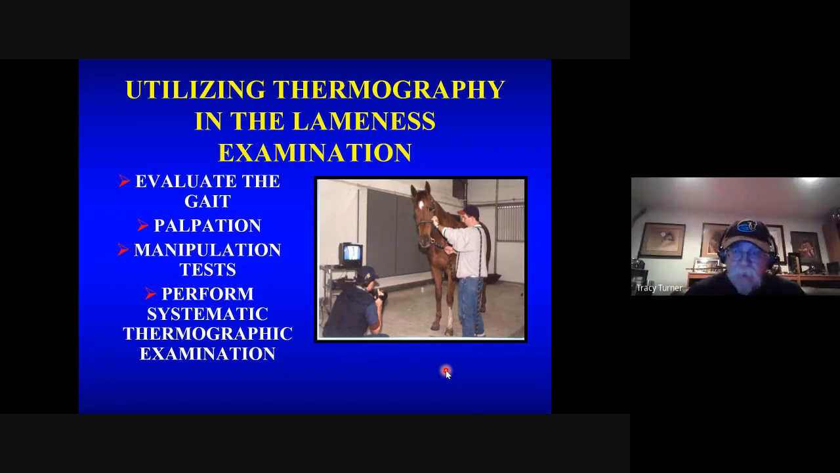You can look at the horse right out of the stall, but oftentimes because the horse isn't using the leg or it's resting the leg somehow, it'll disturb the circulation and it makes it more difficult to look at. As a matter of fact, it can even frustrate people because they'll find that the lame leg's actually a cold leg because the horse has been resting it, not been using it, therefore it doesn't have the circulation to it.